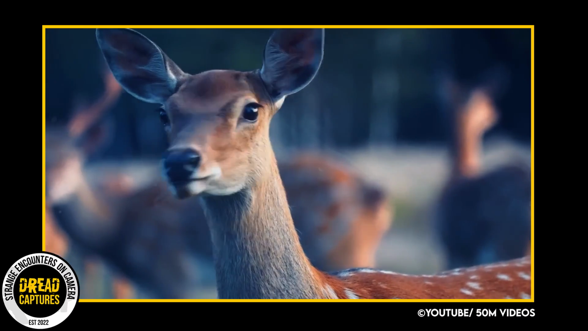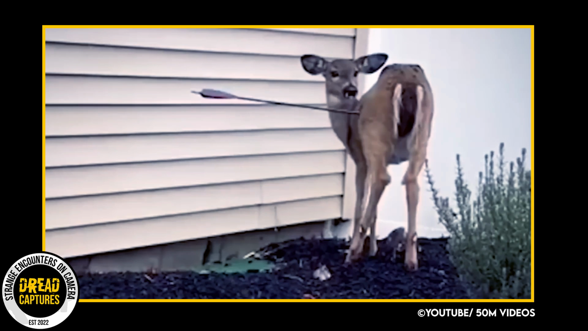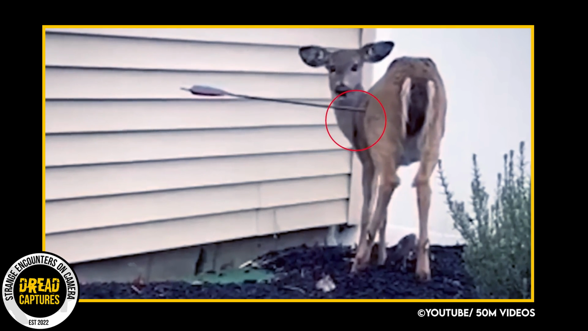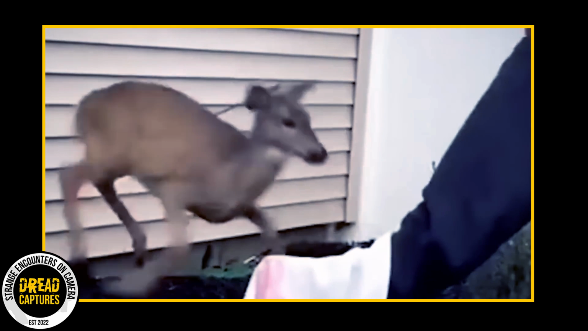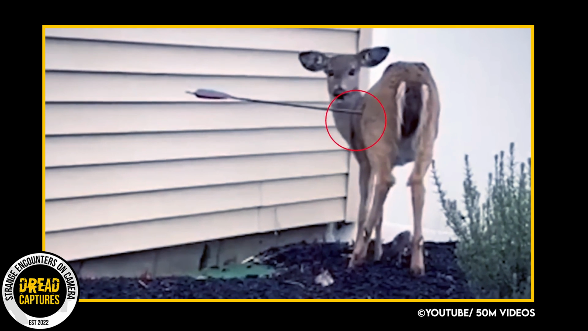In September of 2022, a small town was notified that there was a young deer running around with an arrow stuck in itself. The deer was first spotted on a farmer's trail cam, and the farmer couldn't believe his eyes. Sure enough, someone had shot and hit the deer with an arrow, but the deer never fell. The trail camera footage was taken days before, so the deer was long gone.